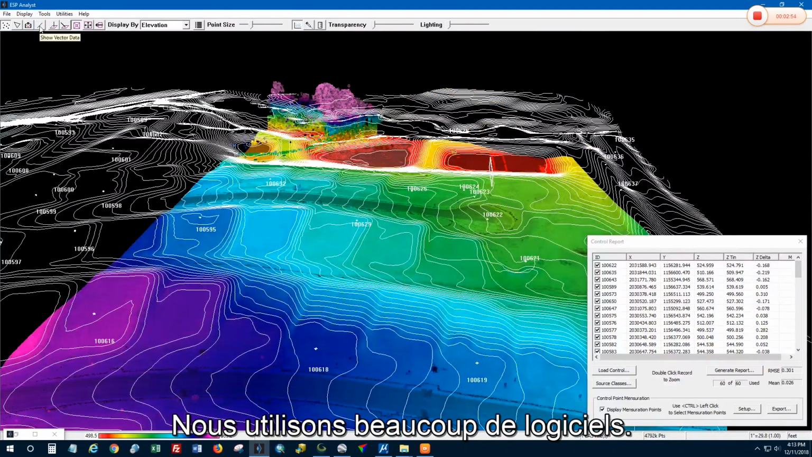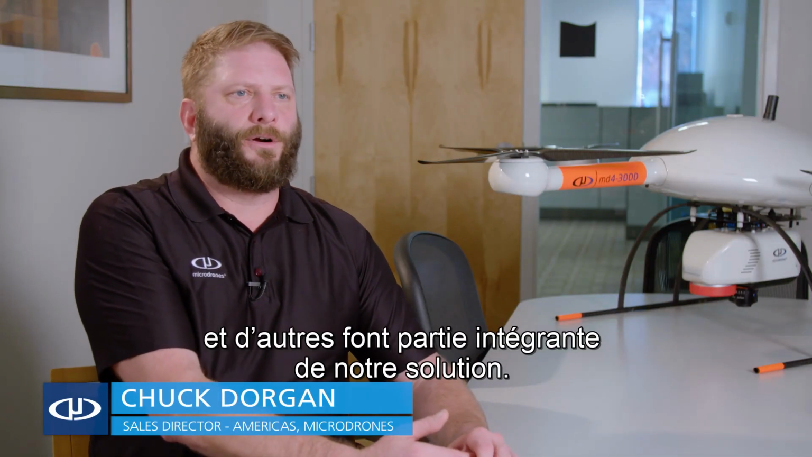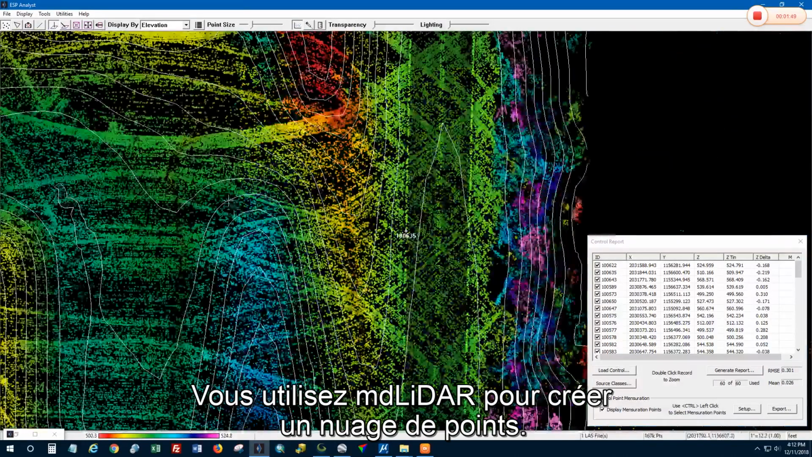We're using many softwares. Some of them have been developed by Microdrones. Some of them are part of our solution. So you're using Planix PosPack to correct the trajectory of your LiDAR data. You're using mdLiDAR to create a point cloud.